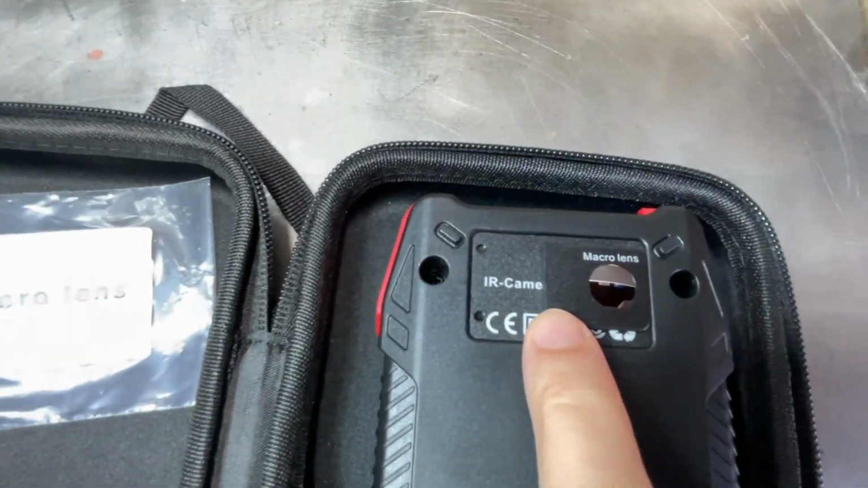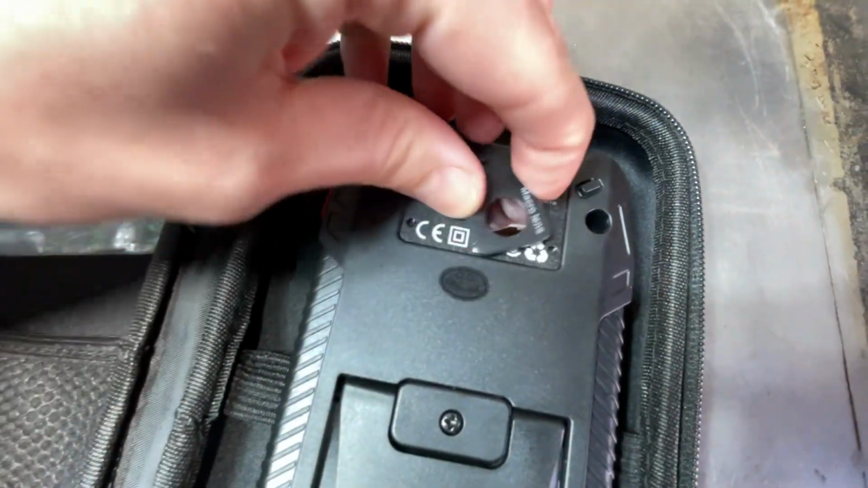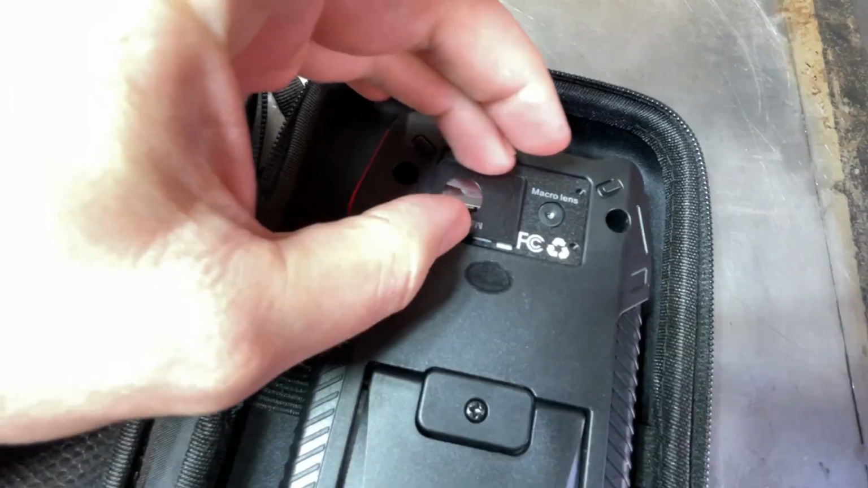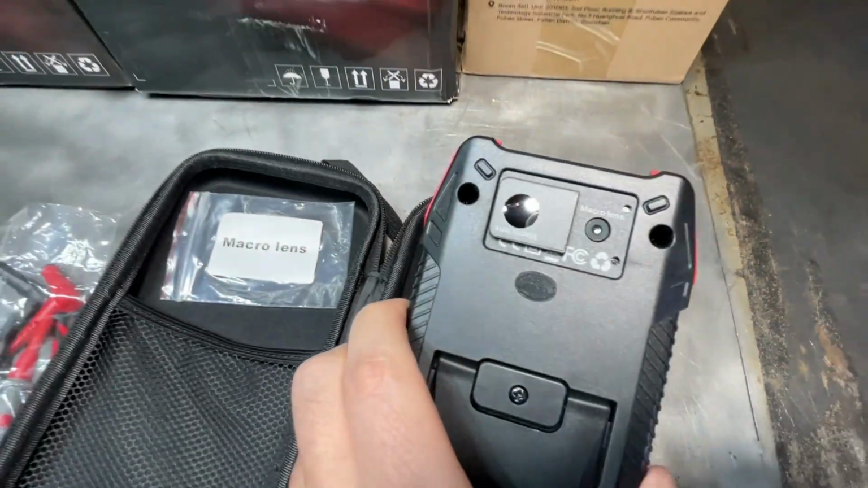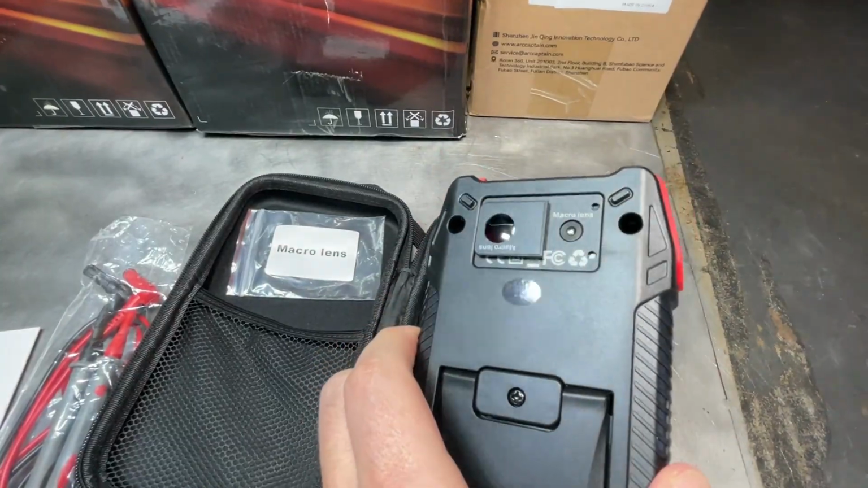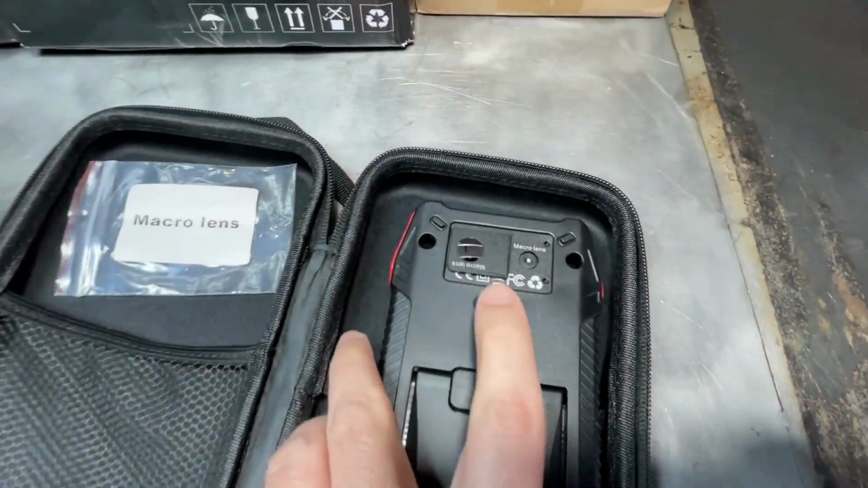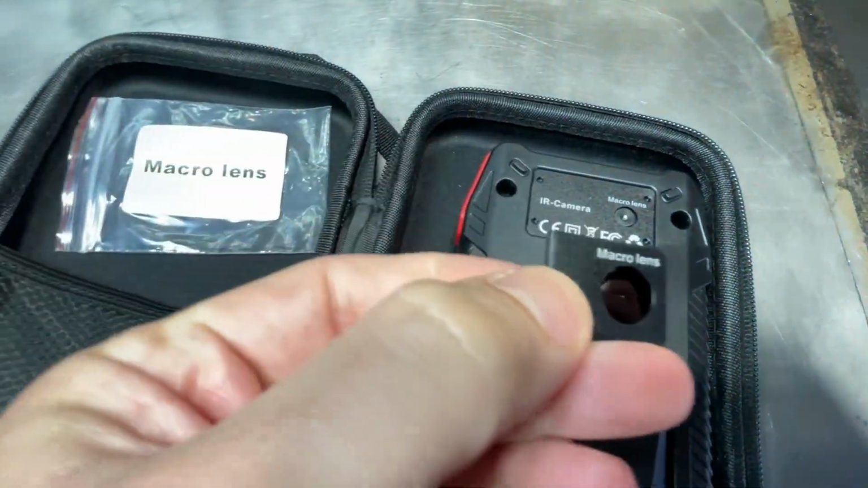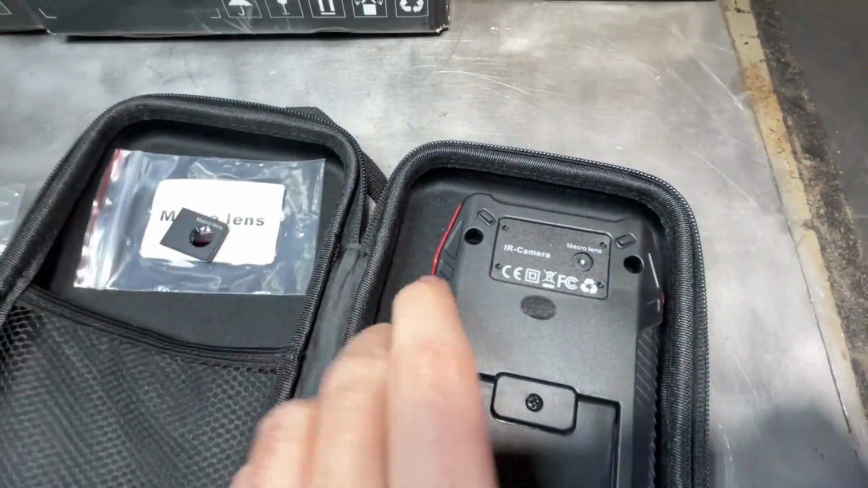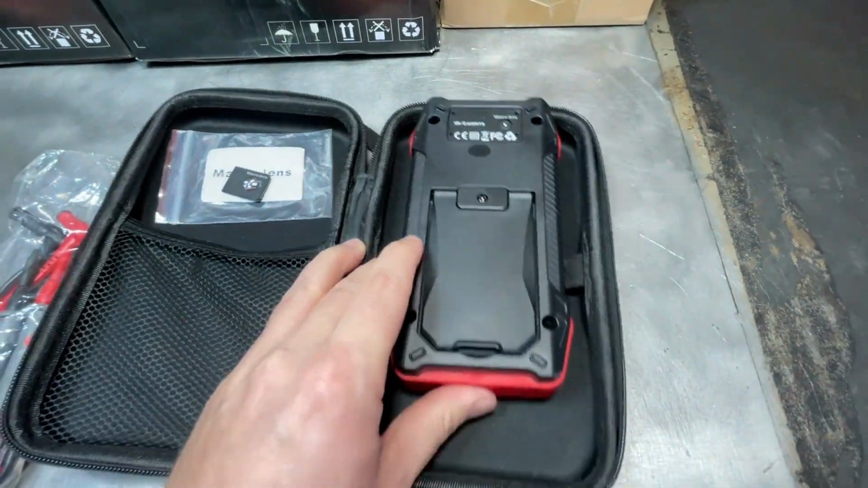And if you are not using the macro lens, you can actually just flip it around and put it on the opposite side. You have to kind of rotate it for it to fall into place properly. And there you go. If you're not using it, there it is. I have to agree though, this would be easier if it was just a slider, because then you won't risk the chances of this falling off and you losing your macro lens. So if it was built in just on a slide, would have been a little bit more efficient.